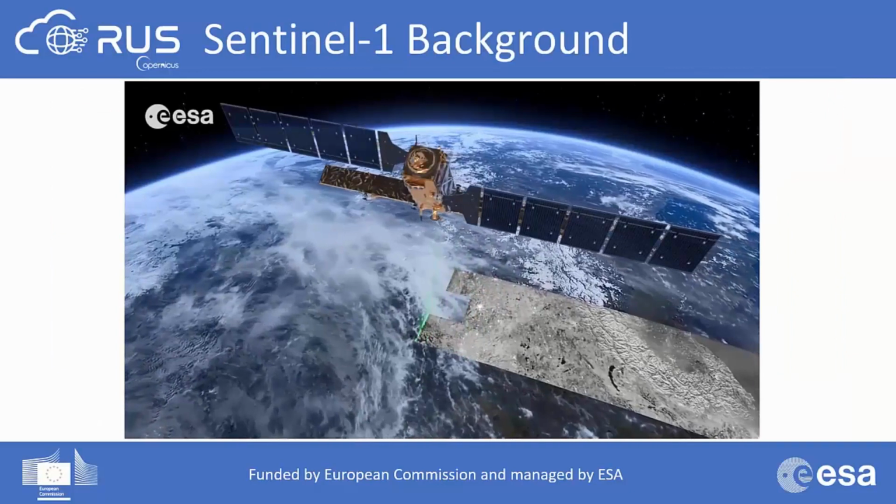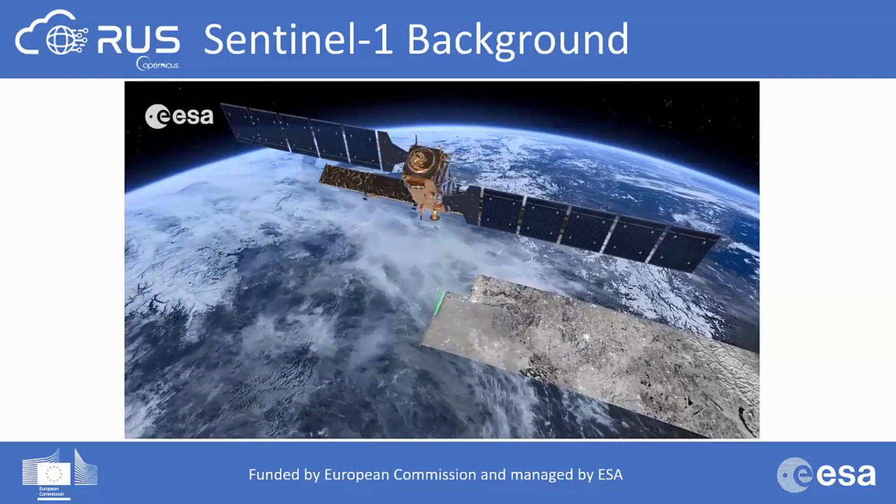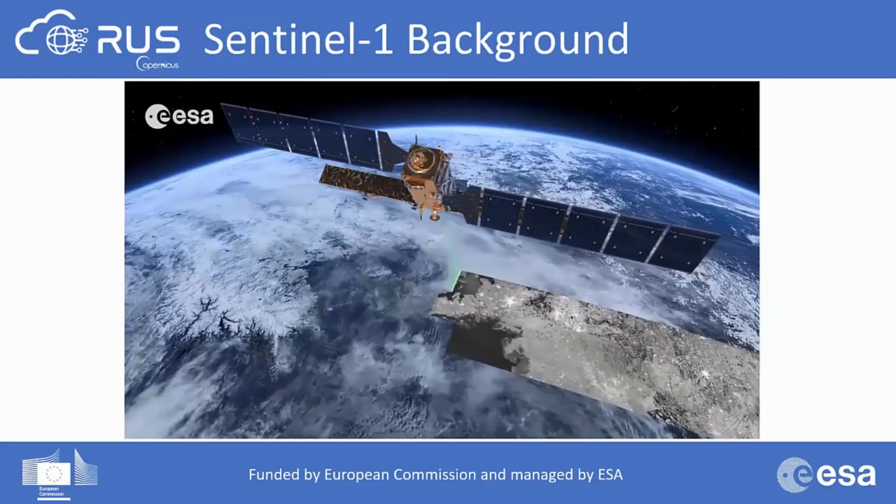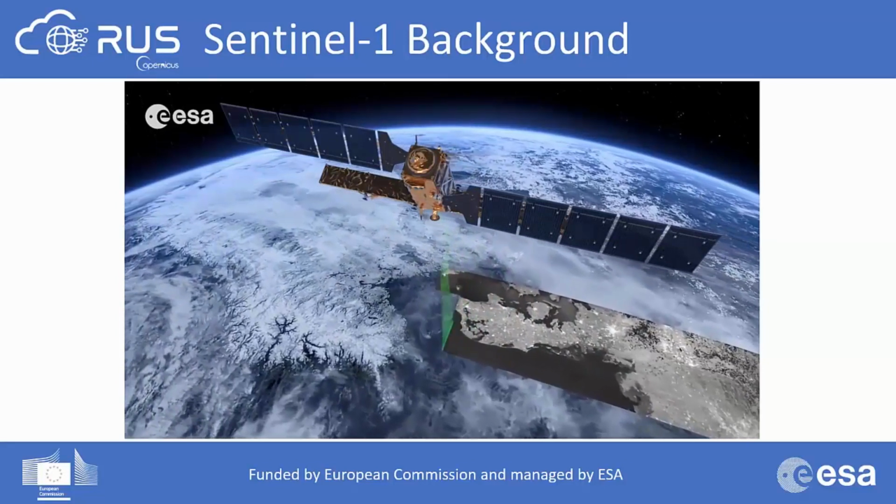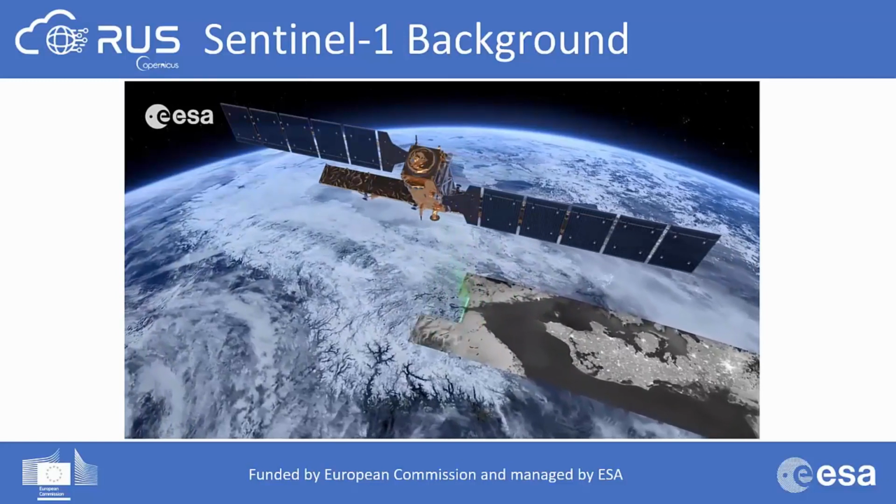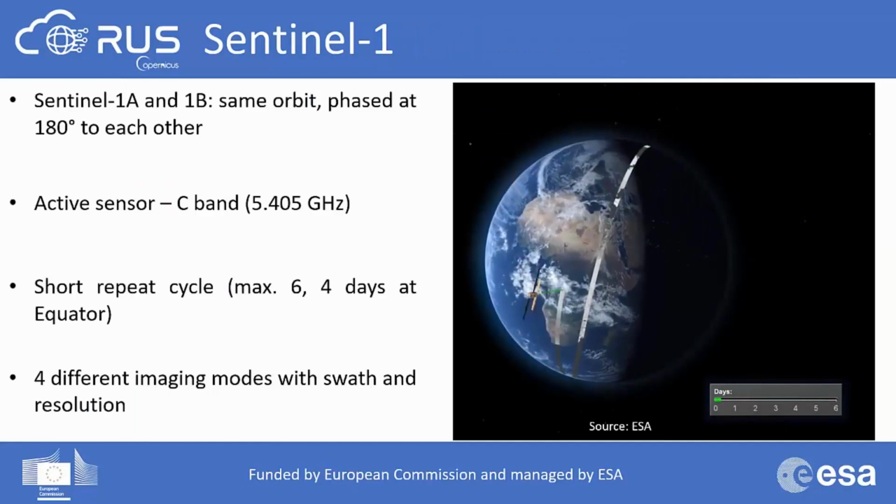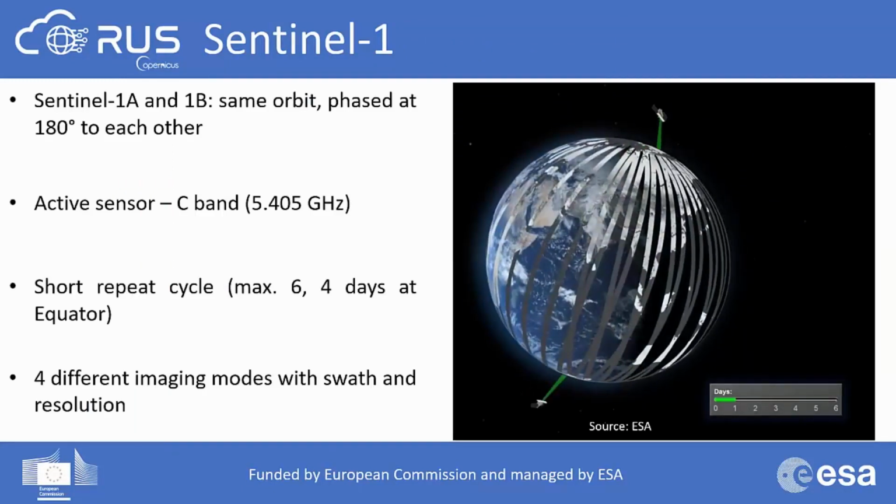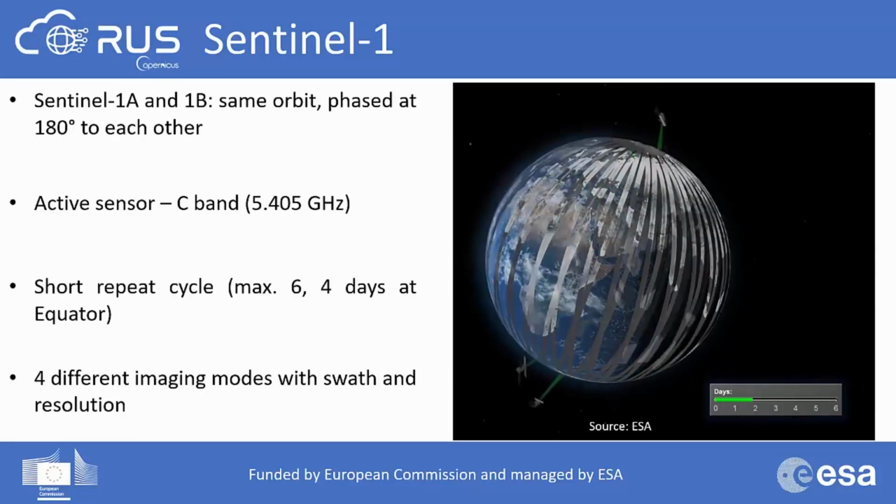Now let's see quickly some information about the Sentinel-1 data we will use. In this exercise, we will be using SAR data provided by the Sentinel-1A satellite. The Sentinel satellites are included in the space component of the Copernicus program of the European Commission and the European Space Agency. The Sentinel-1 mission is formed by a constellation of 2 twin satellites faced at 180 degrees to each other. It is an active sensor working on C-band.